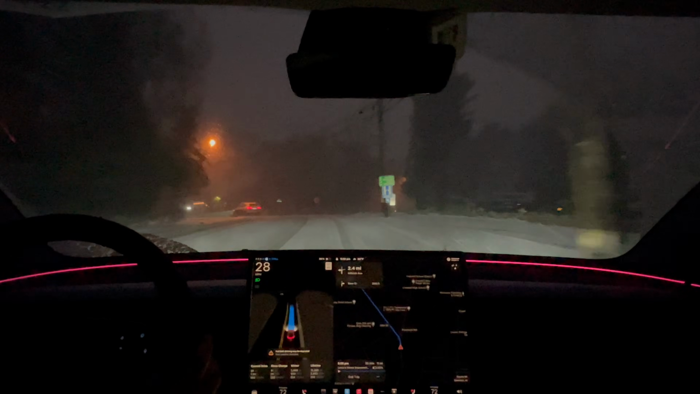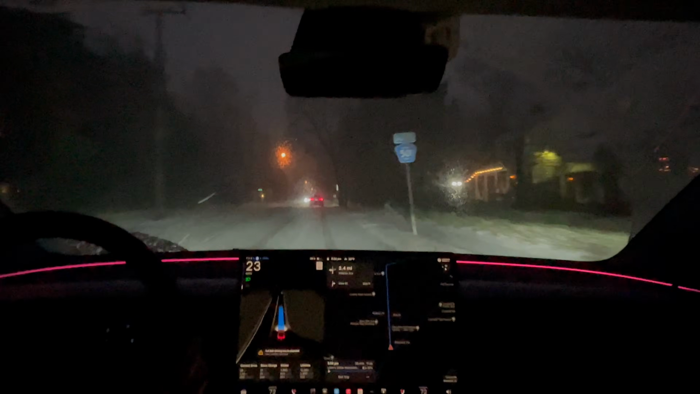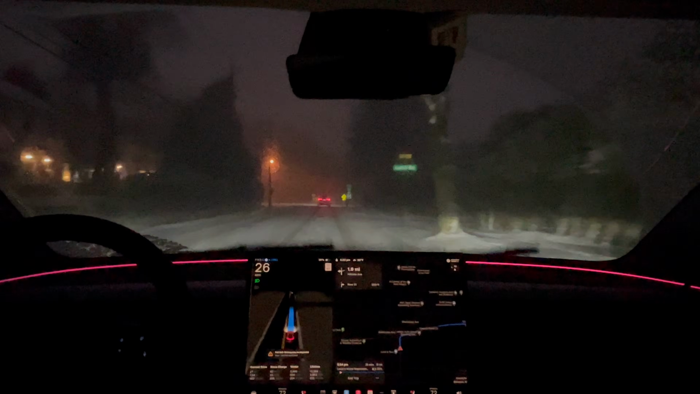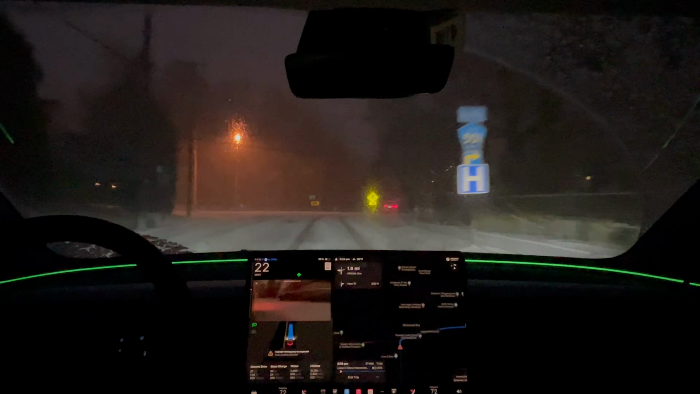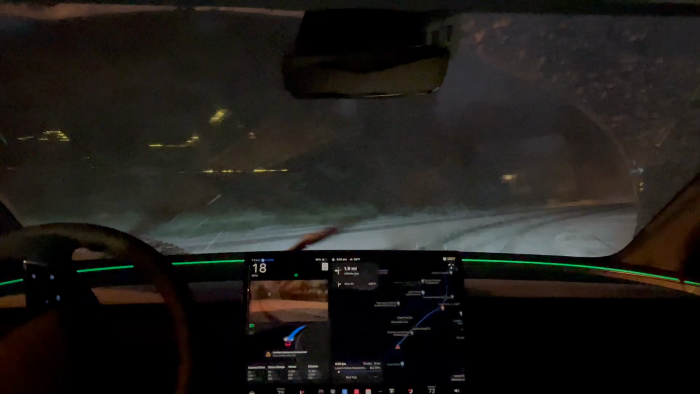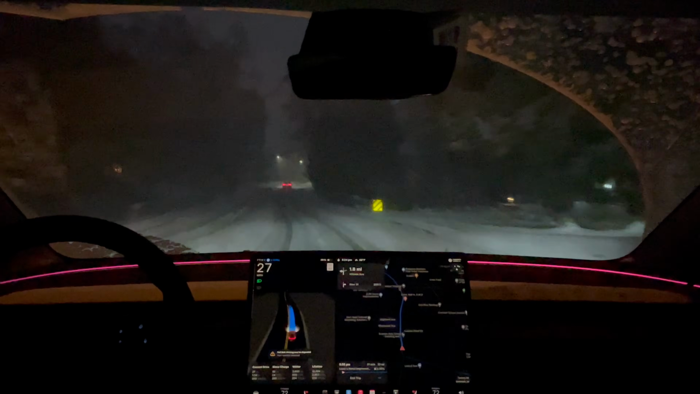Okay, it's definitely going slower than the speed limit. Rightfully so. I'd be doing the same thing if I was handling the drive myself. Up here needs to turn a little bit right. Alright, so far, doing a good job.